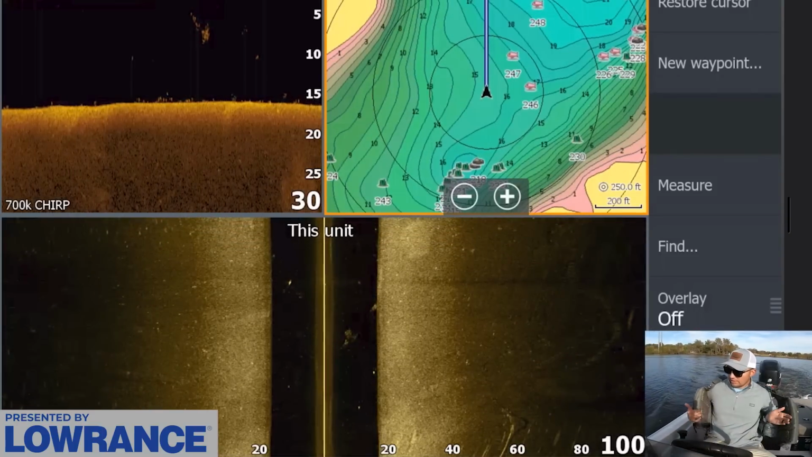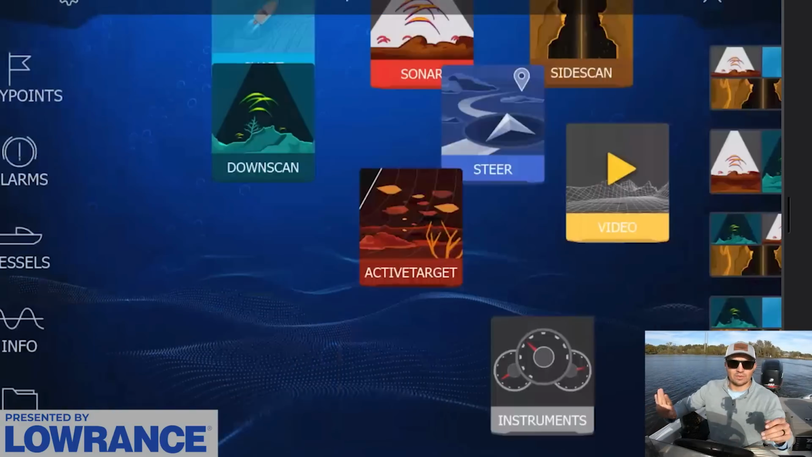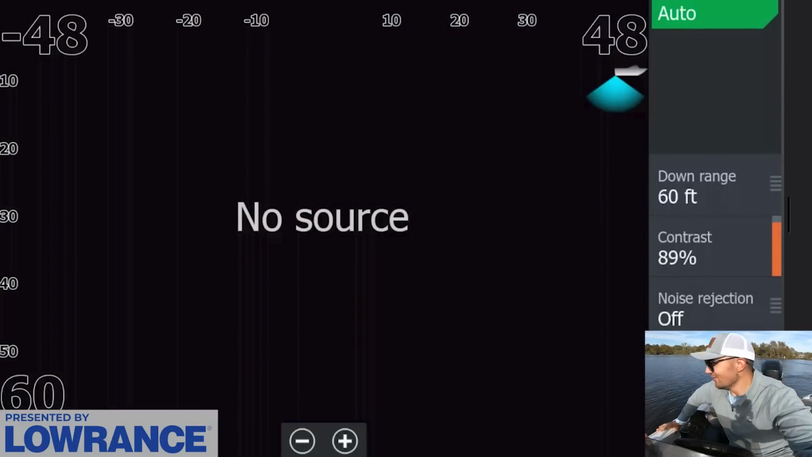I'm gonna stop yapping and graphing, and we're gonna start fishing with the forward facing. So let me actually get that turned on. I don't even have it turned on. You can see no source. Give me a second to get that turned on.